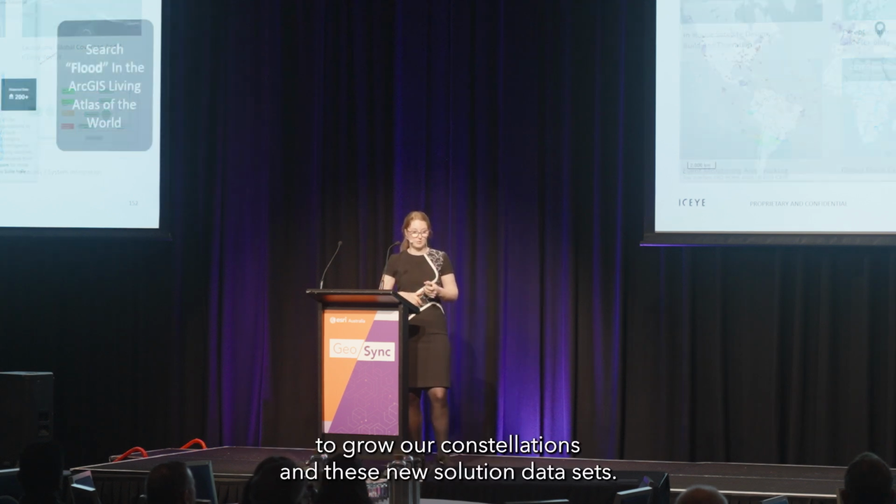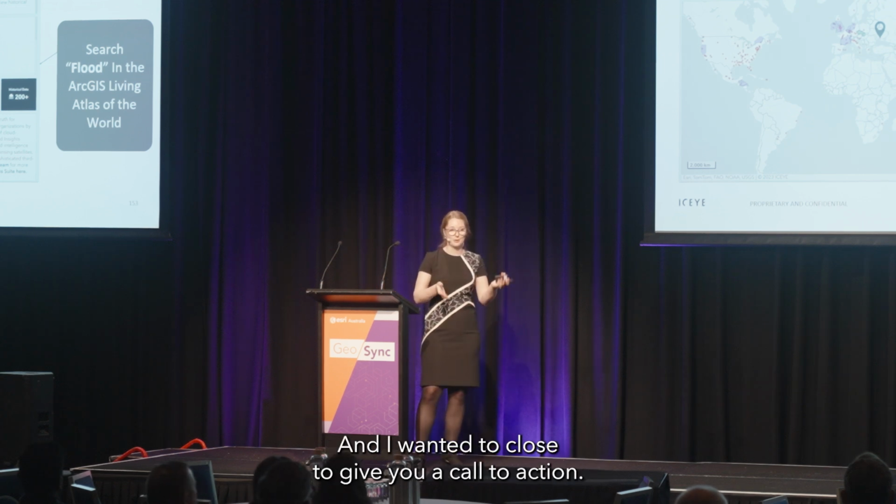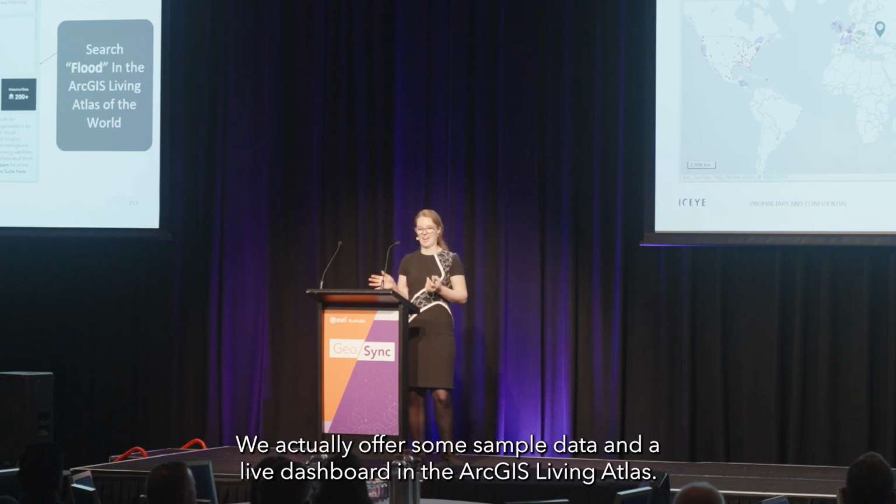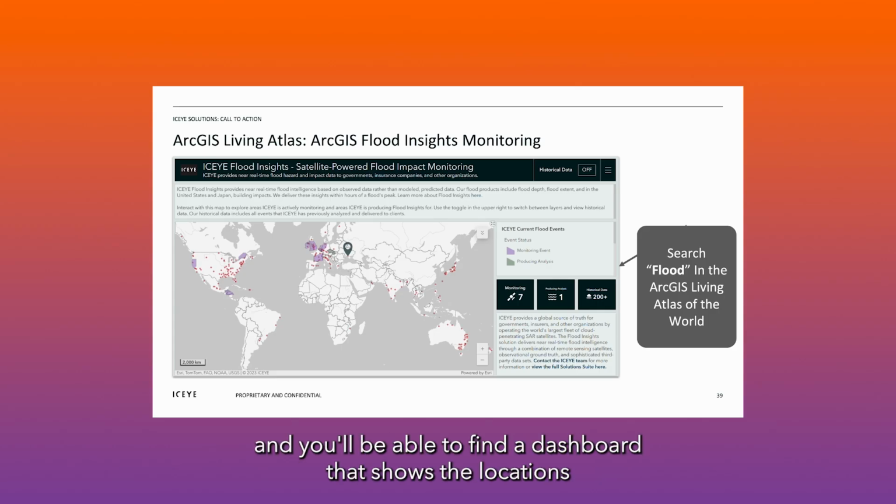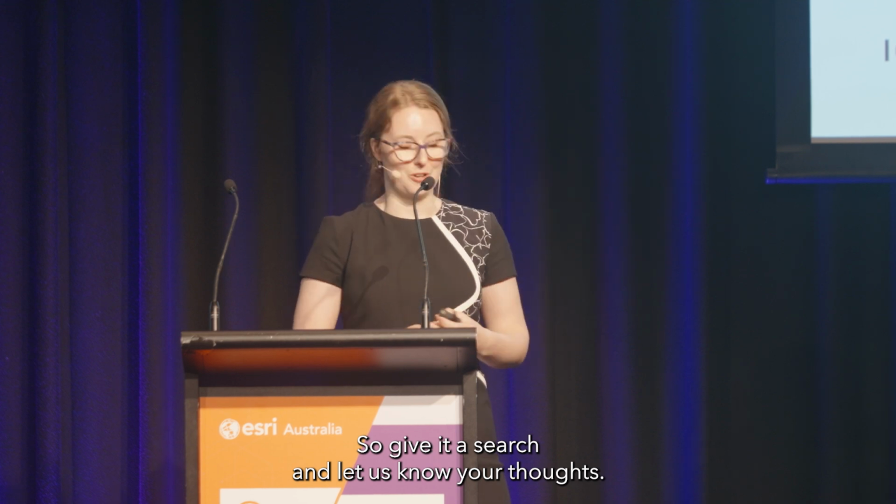We're looking to continue to grow our constellations and these new solution data sets. And I wanted to close by giving you a call to action. We actually offer some sample data and a live dashboard in the ArcGIS Living Atlas. All you have to do is search flood in the ArcGIS Living Atlas, and you'll be able to find a dashboard that shows the locations that we're currently monitoring and analysing for floods across the globe. So give it a search and let us know your thoughts.